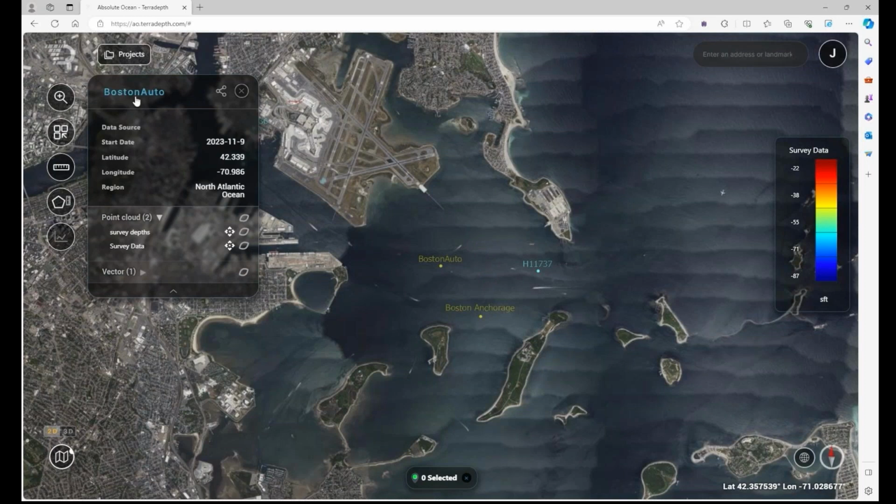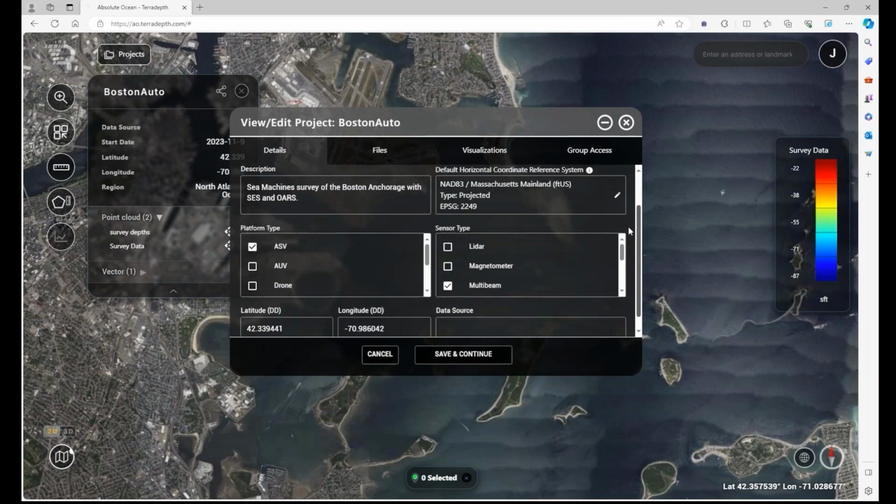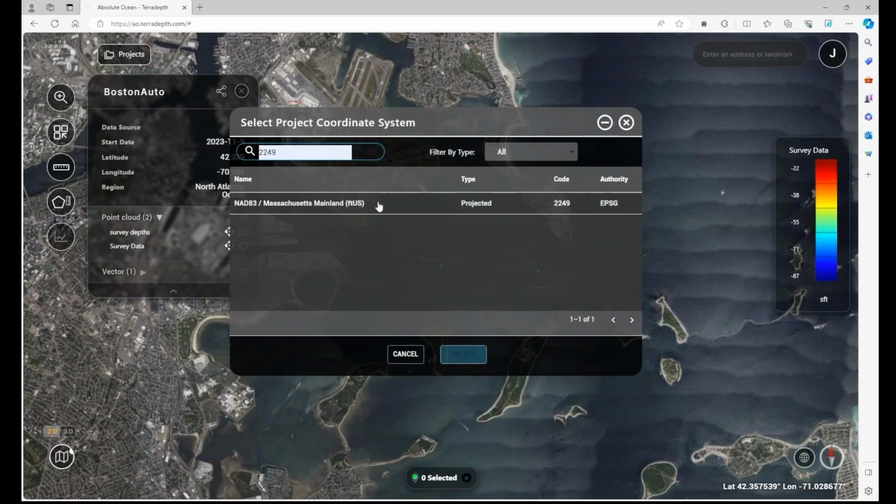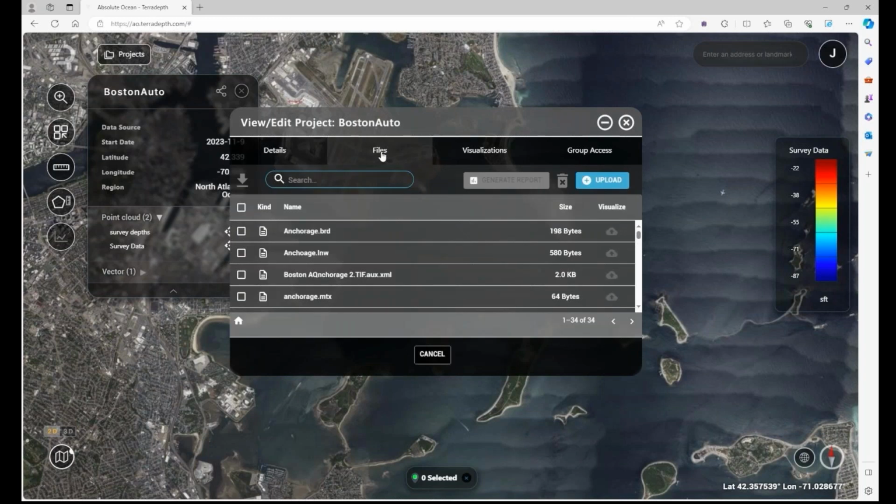I'm going to go up to my Boston Auto and click on this. This is where you would put in your metadata, and you put in notes, the description. You'll see on the bottom left there's a latitude and longitude. That is going to control where my yellow dot is. Remember before I did the EPSG code, I know it was 2249, so I set it to 2249. I have an ASV running a multi-beam. This is all metadata that's searchable, so you can go in and search text fields.